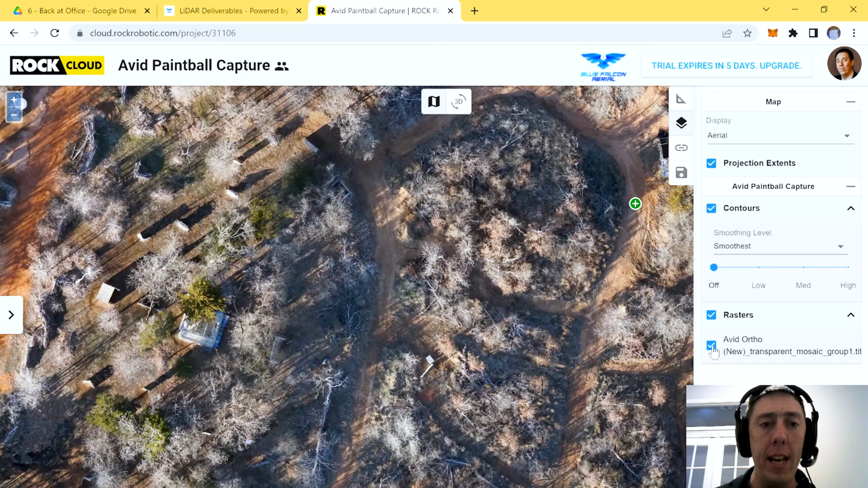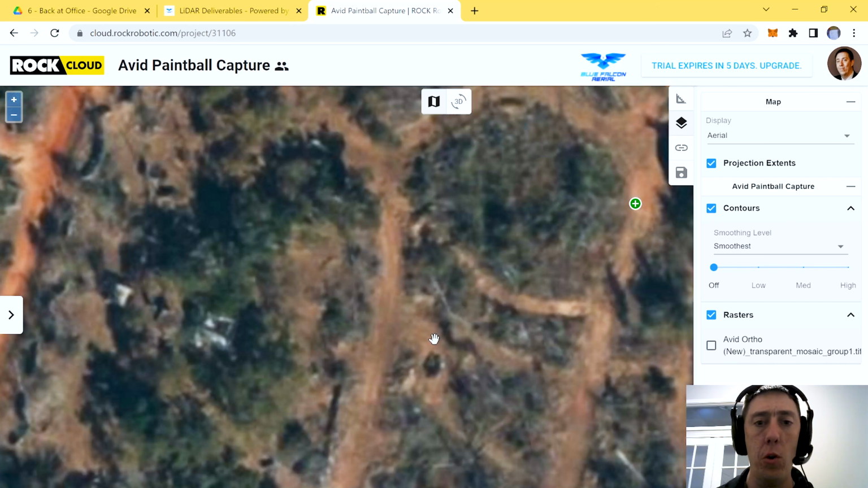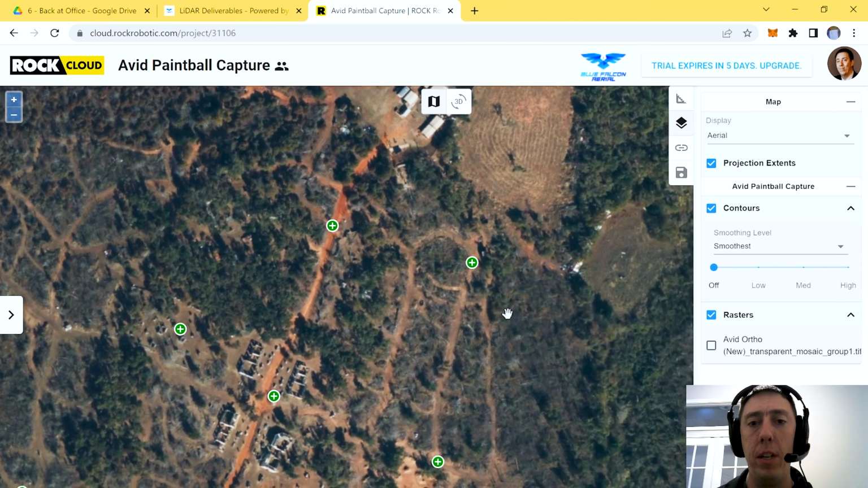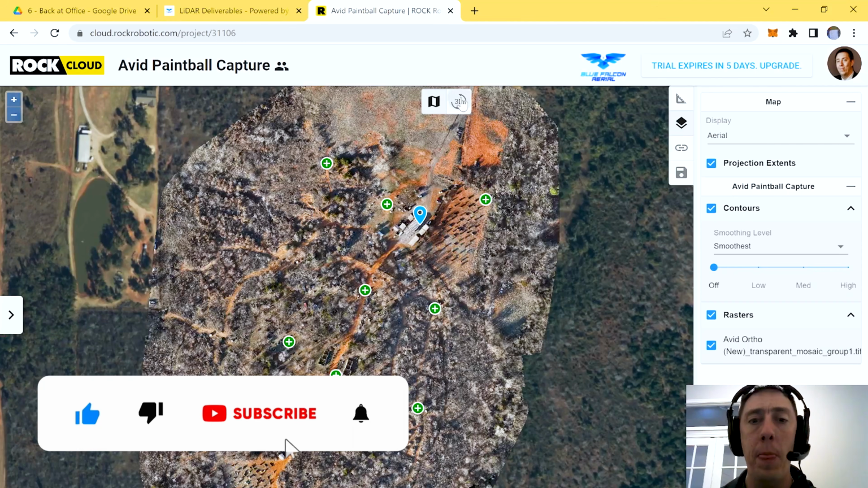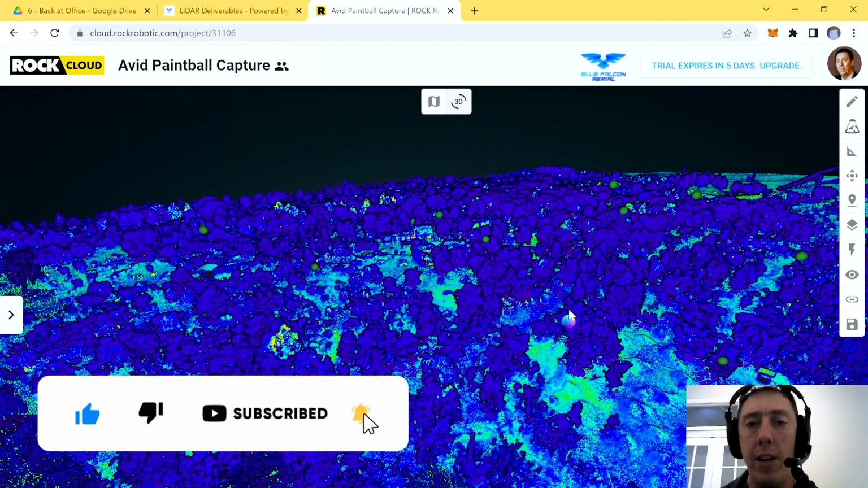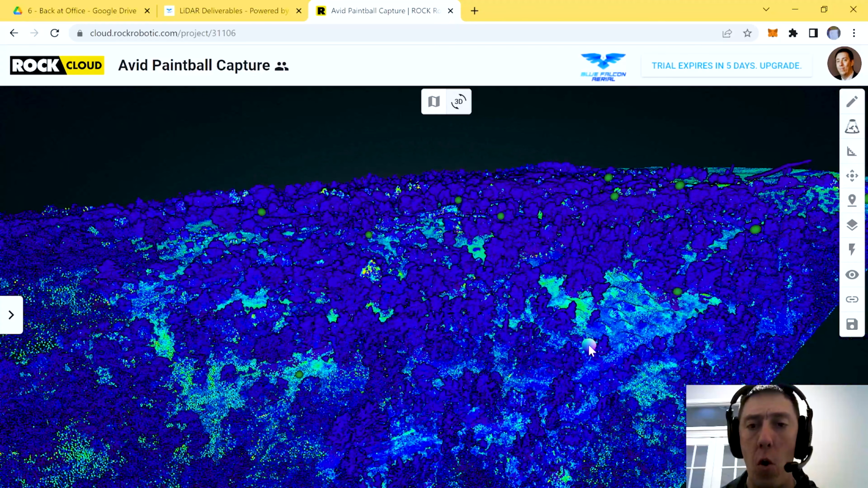So Orthomosaic, Google map, Orthomosaic, Google map. It's just incredibly cool how this worked. All right, so now let's transition over to the LiDAR side. And here's the LiDAR data. And as you can see, this is just gorgeous, guys.